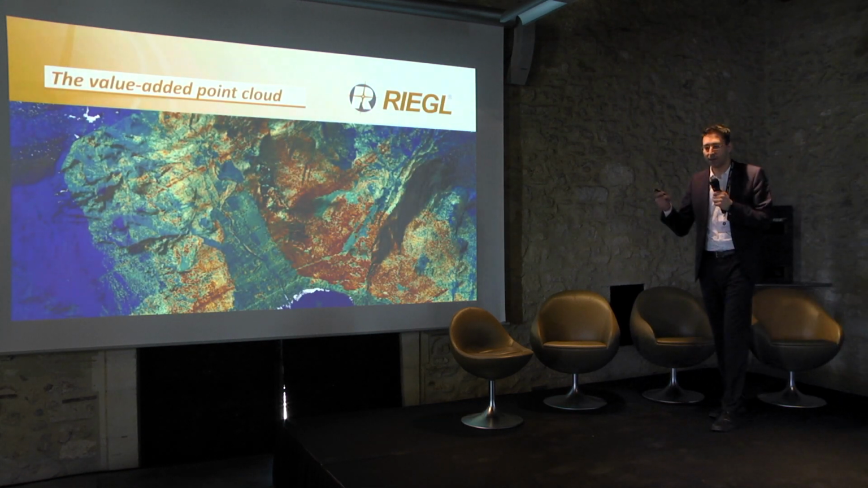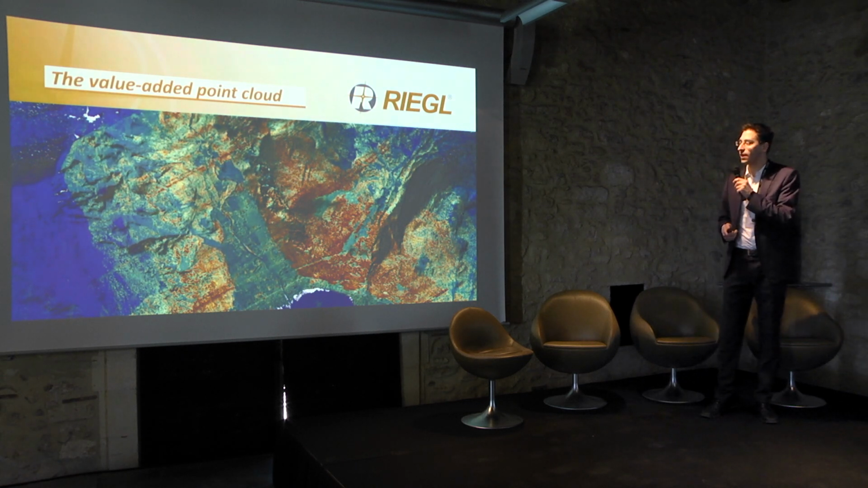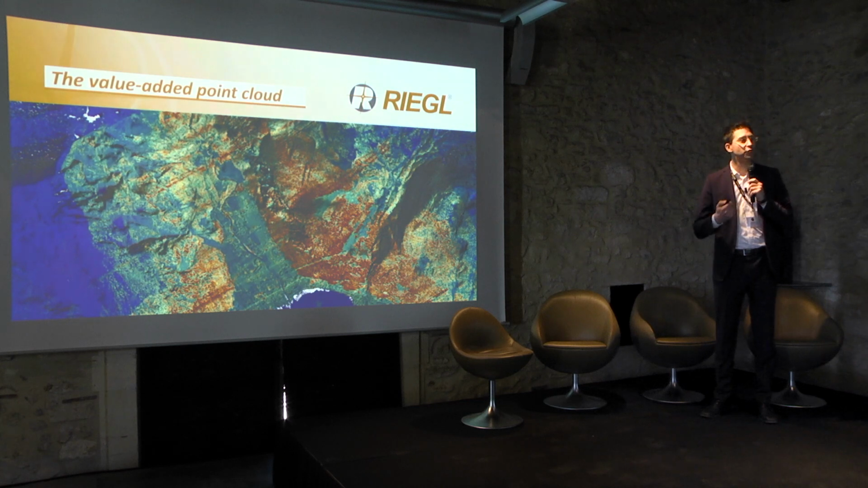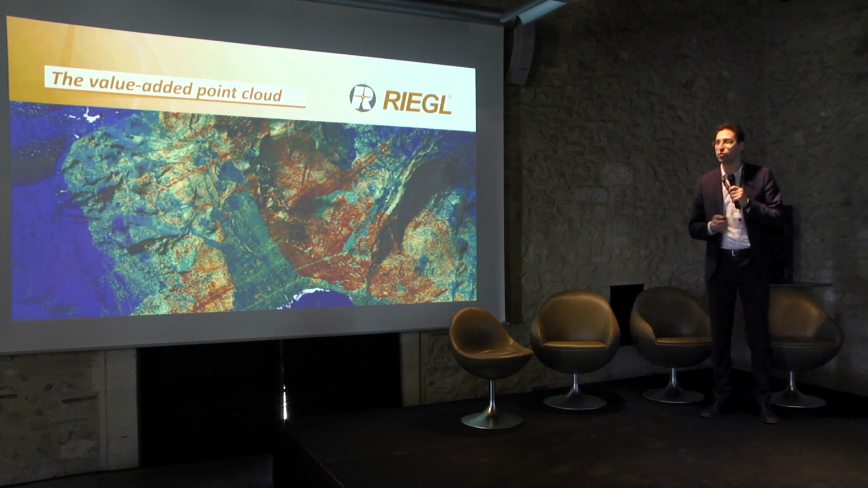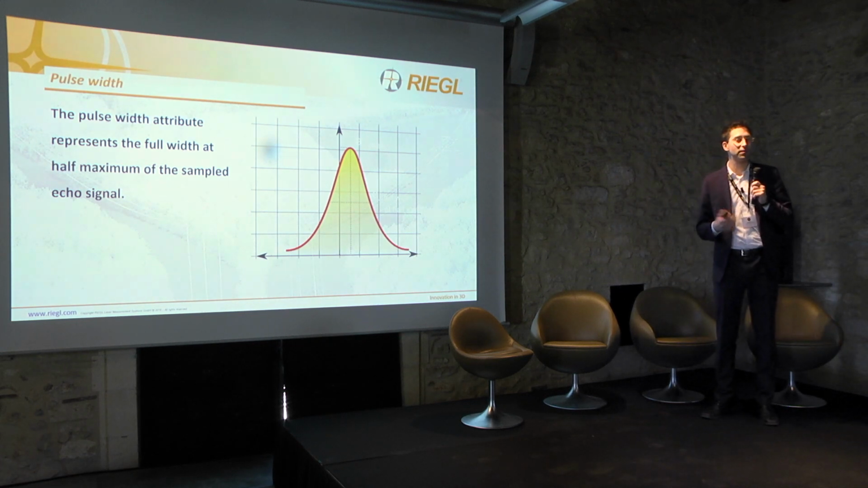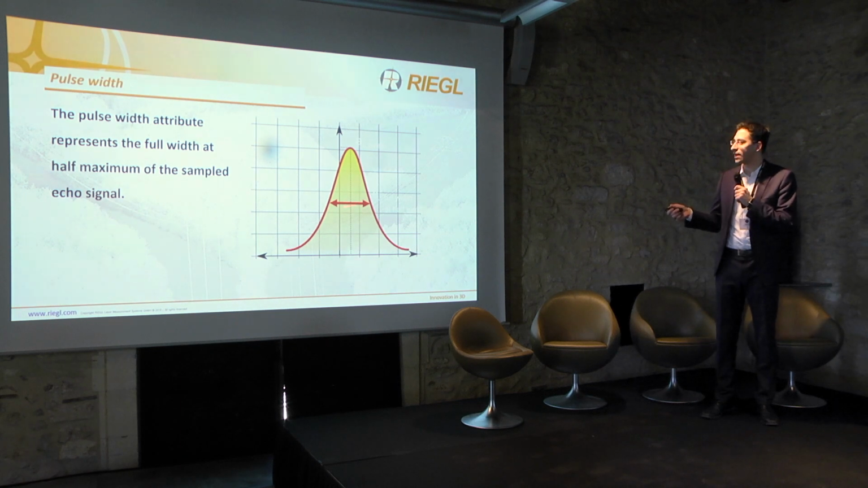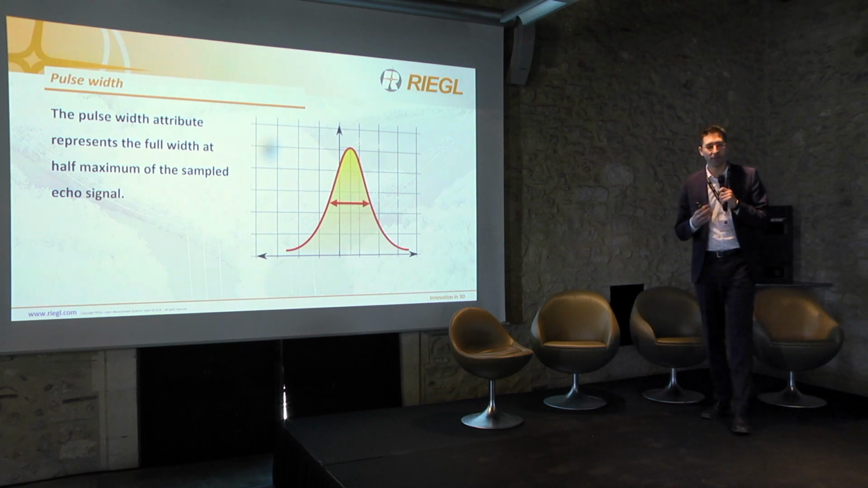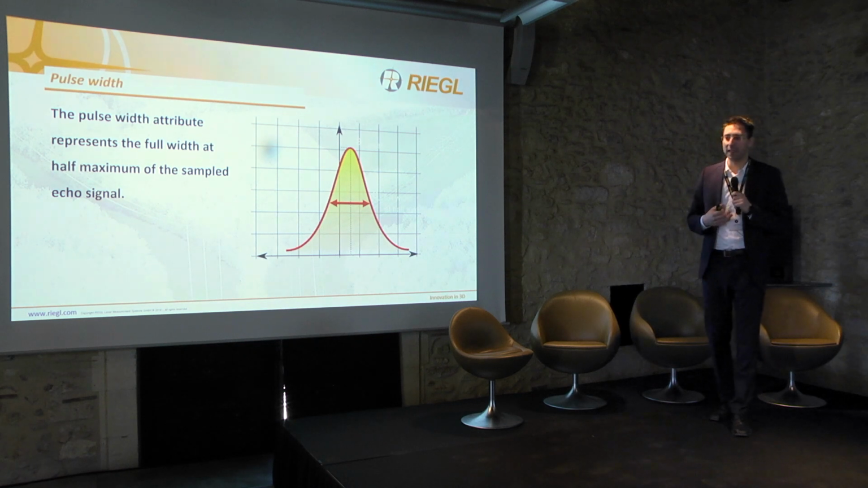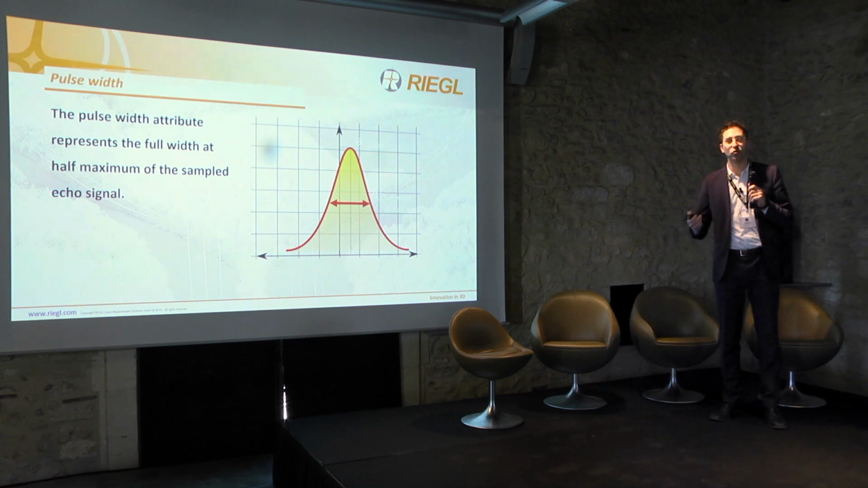So that's about the LiDAR principle. To go a little bit in detail about what additional values the point cloud we produce at Riegl offers. I don't know if all of you have heard about the pulse width. We call it deviation. The pulse width represents the full width at half the maximum of the sampled signal, and it's an invention. It's a quality attribute that Riegl has introduced in addition to the point cloud.